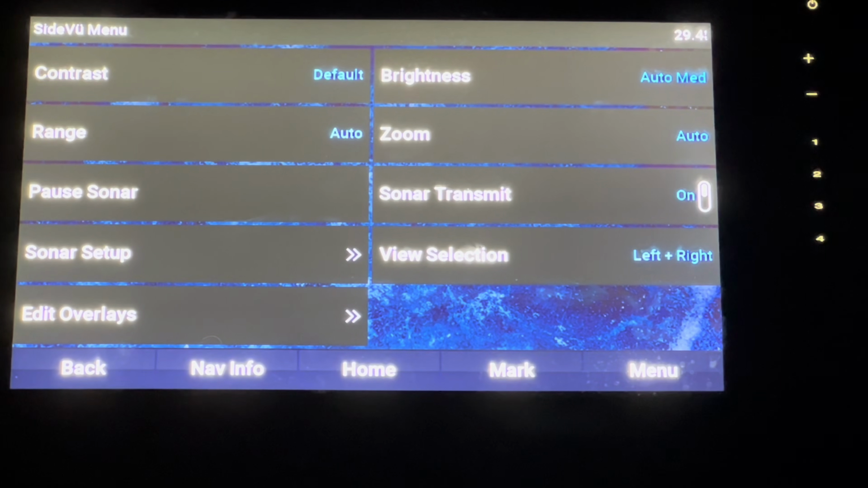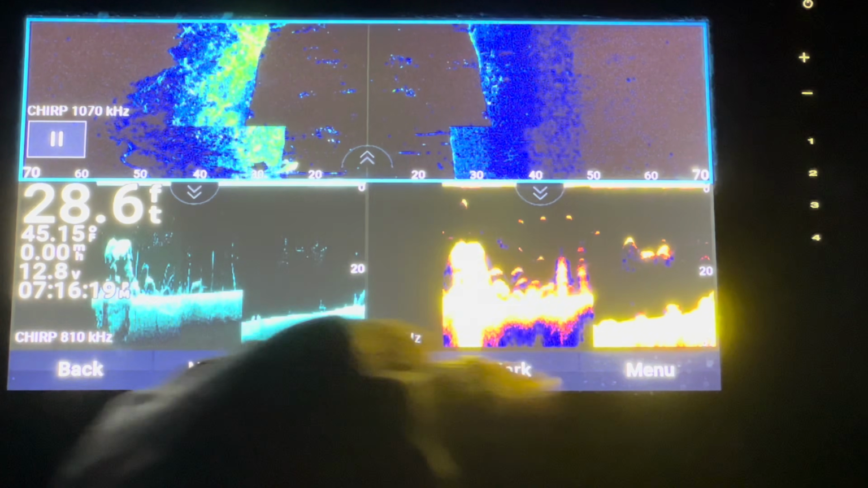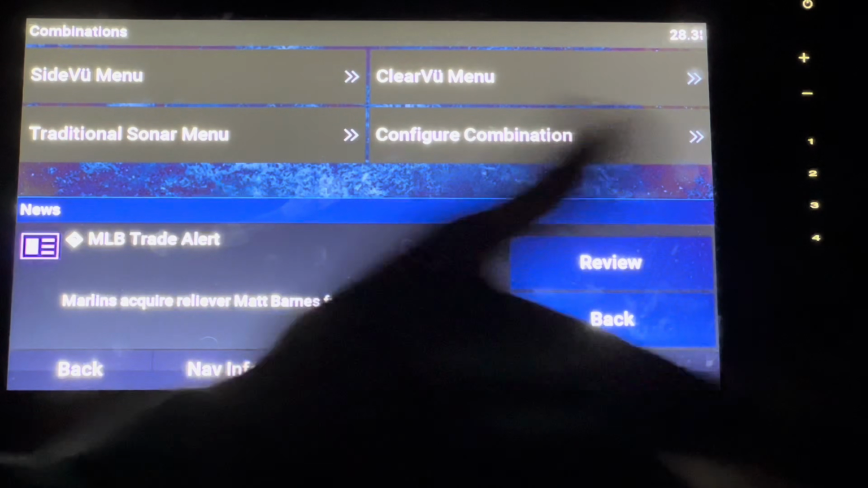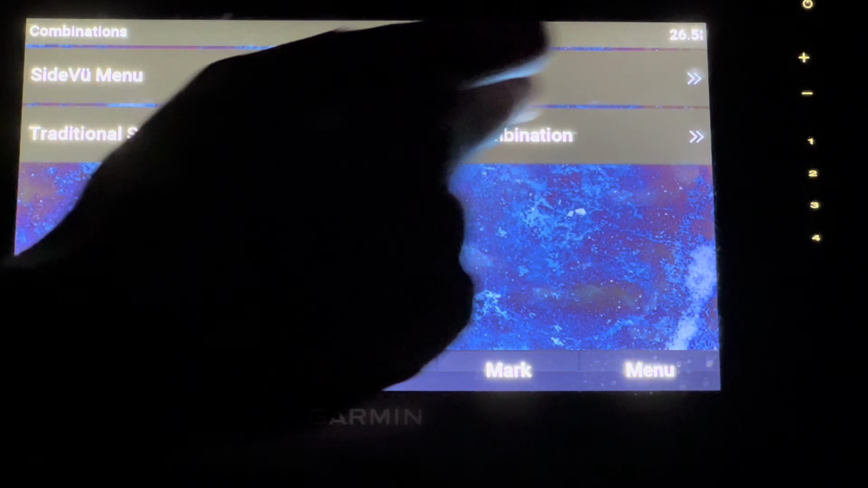Clear view menu here. You can change your color. You can change the zoom. You can change all these different things. Your overlays. So many different choices here. See, I just got a notification as well. So that's how the notification system would work.